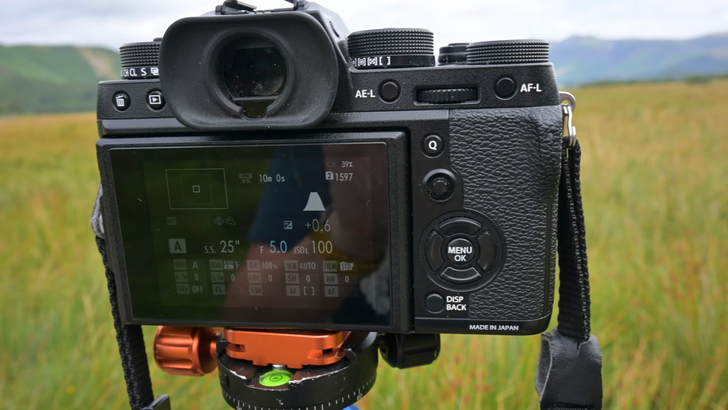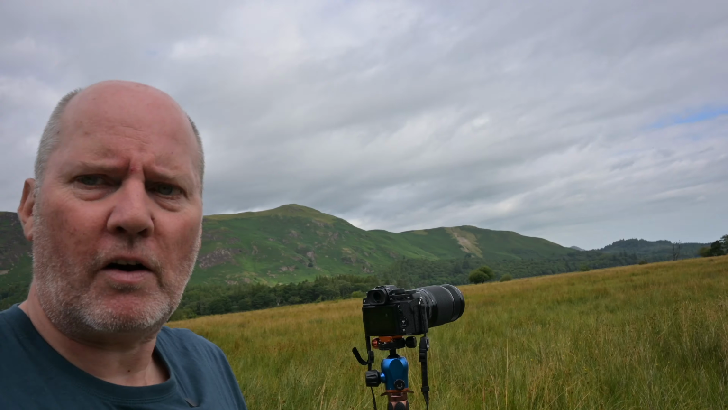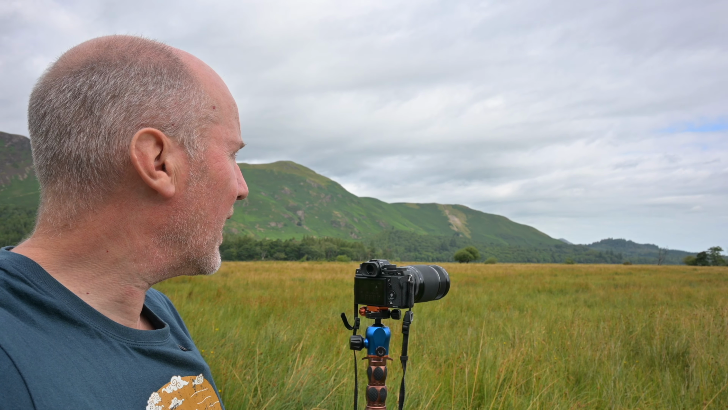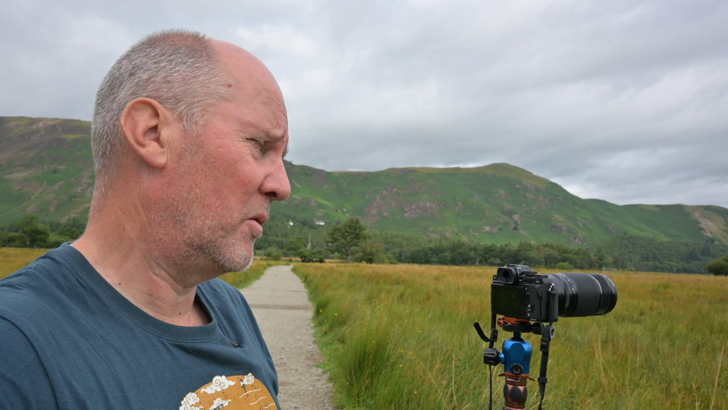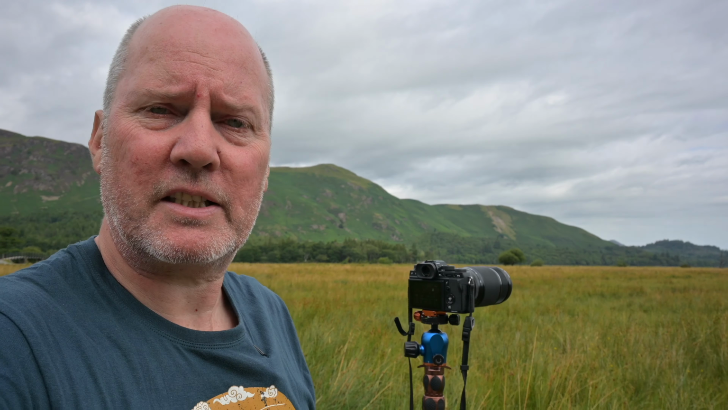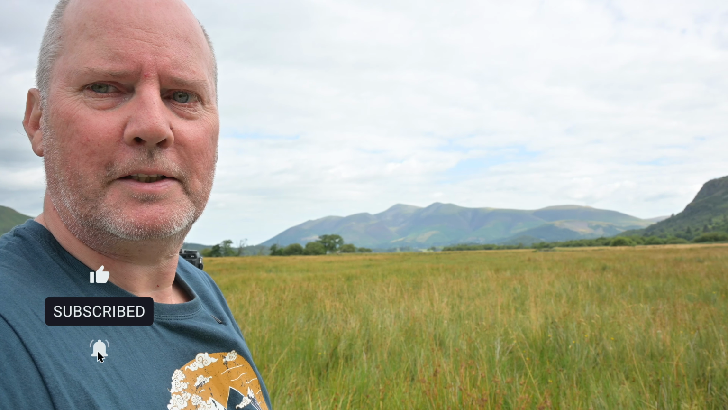The light's actually, where are you? I'll show you here. The light's actually got a bit more subdued, so I could really do with the cloud moving away and the sun breaking through. So I'm going to hang on here for a little while. Where is the sun? Up here. It's looking pretty cloudy actually, so I might have to take another couple while it's in sunshine and see how we go. The sunnier actually the better for infrared, but look, what a lovely place to be anyway.